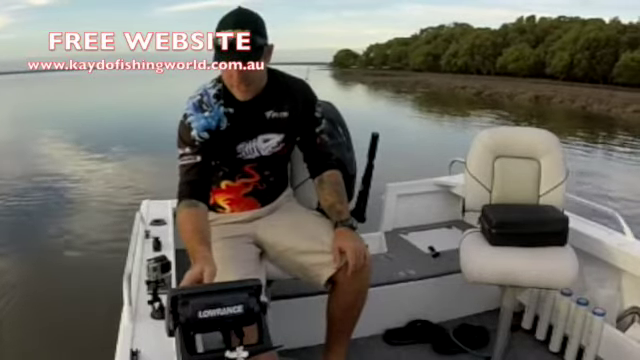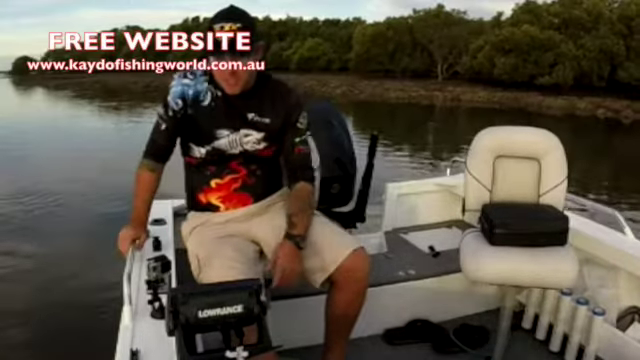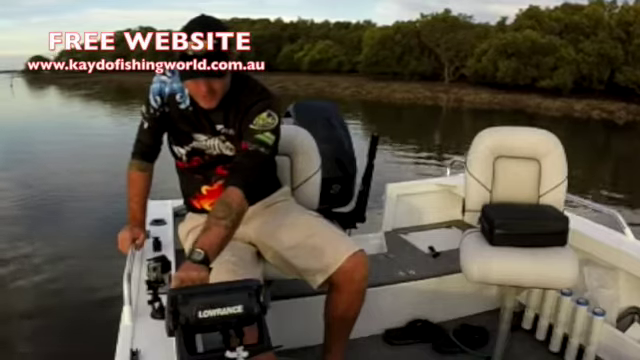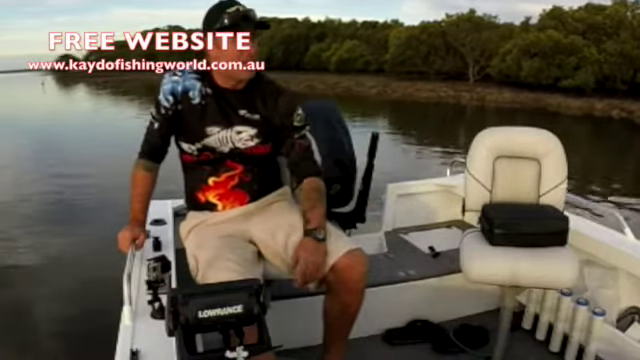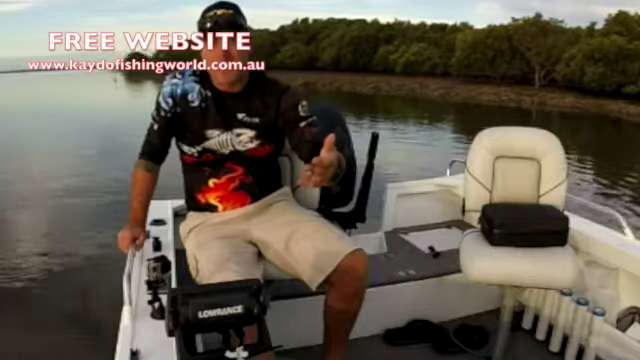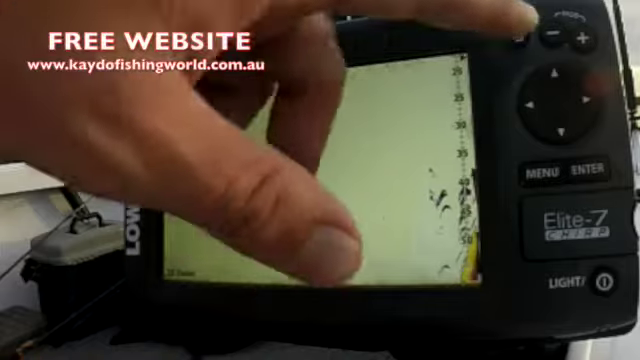So after that, I'll set it to simulation so I can show you. So it's on simulation here now. As you can see with the sonar now, it's pinging a lot slower. So we're only drifting really slow at the moment. Unless we pick up and hit the current and we're drifting a hell of a lot faster, then I'll up the ping speed.